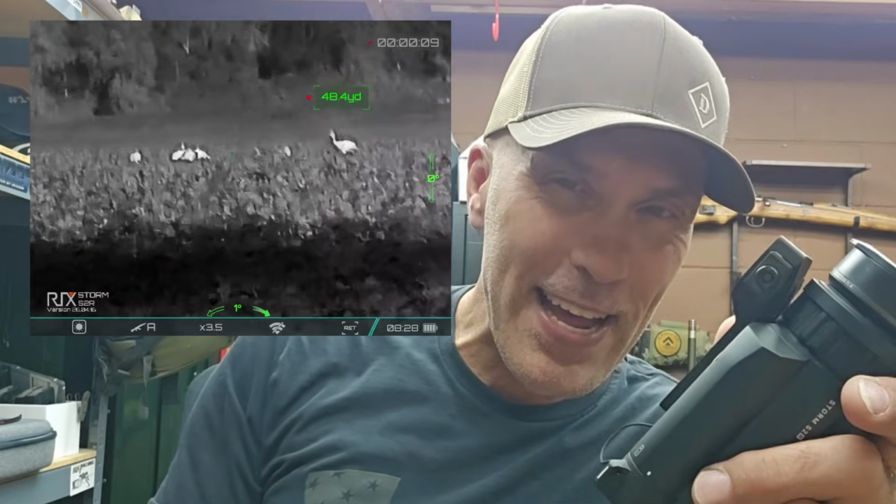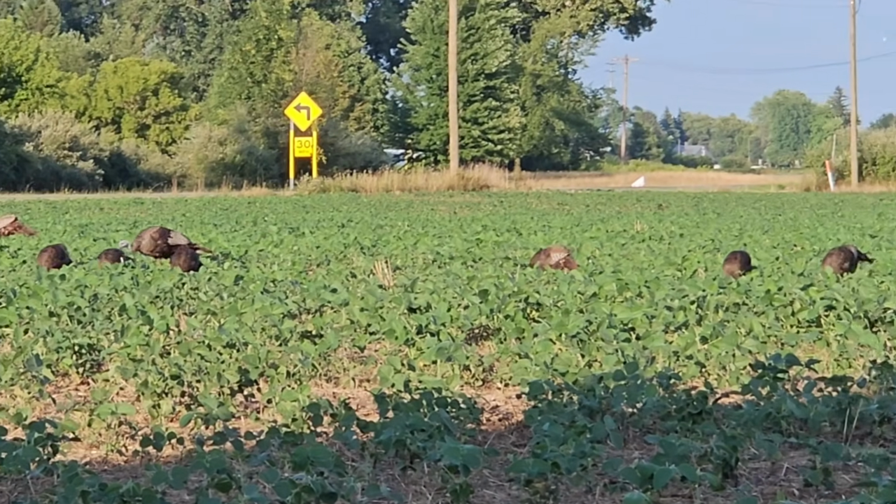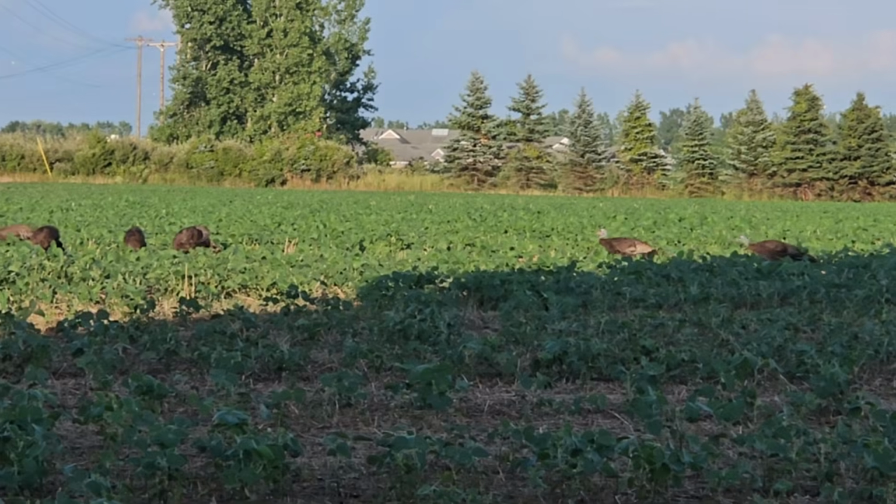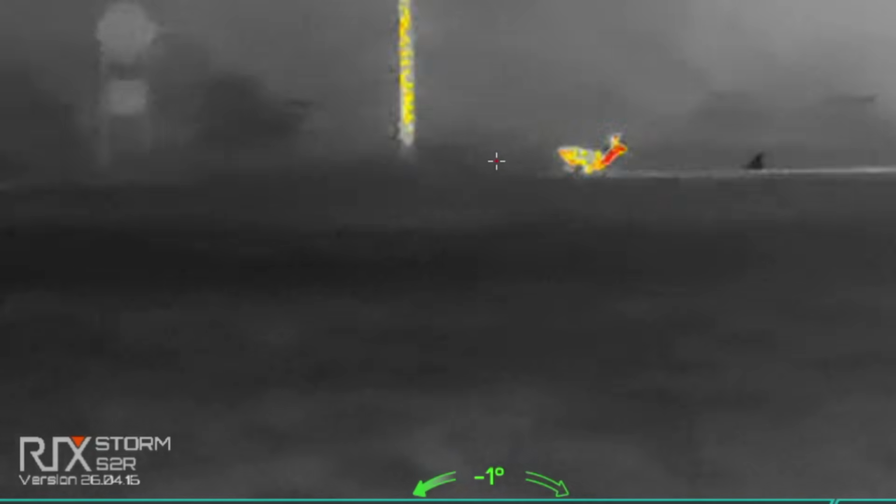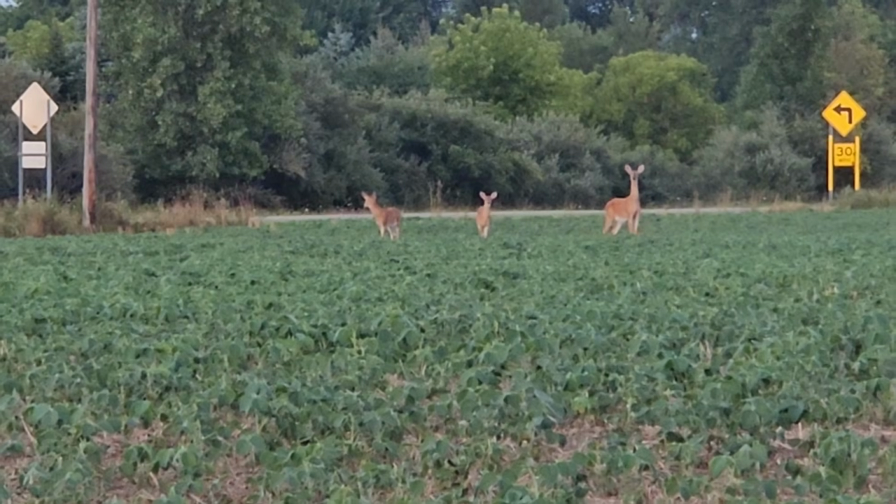It was not dark out, all right? People freak out. You're using this thing in the daytime. Well, I'm getting footage for people to look at this thing, and it does work in the daytime. Records everything, because obviously you guys are looking at the resolution and the recording and all the features that you can see when you're looking through this guy. But here's some turkeys, and I also got some white-tailed deer here at different distances.